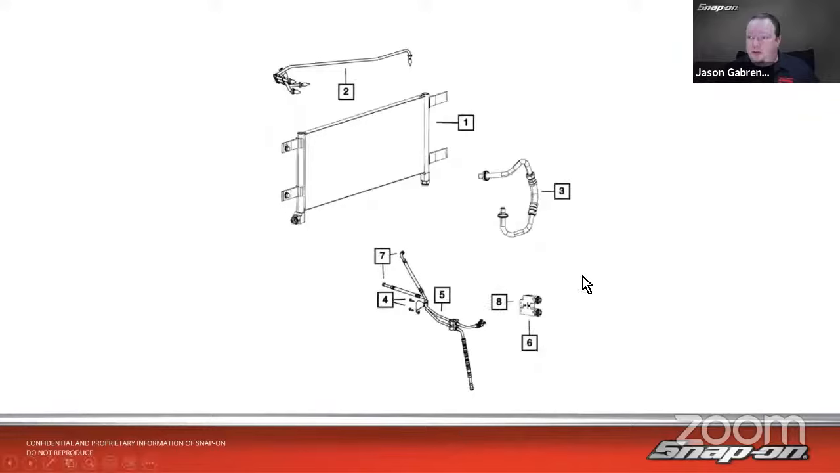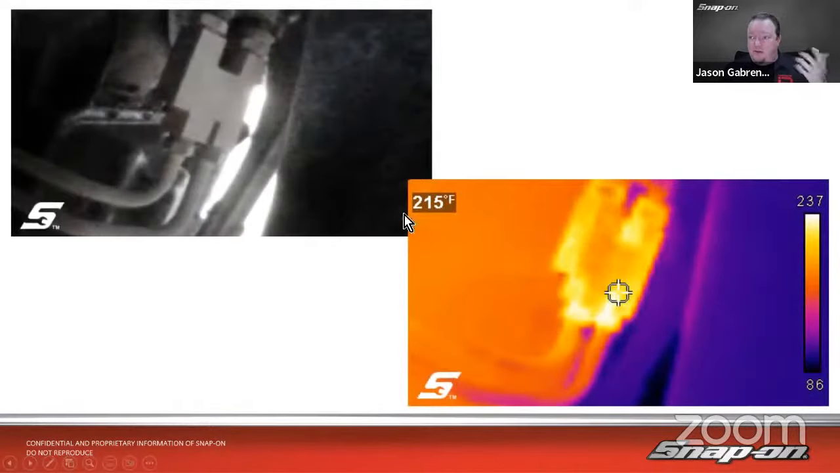Also in here, though, there's this little check valve type thing. It's got a little thermostat inside it. So if that fails, we could have some sort of an issue with the heat getting through there, or maybe this is clogged, whatever it happens to be. In this case, he used his thermal and went up underneath, took a look at that block, and he saw, wow, 237 degrees going into that block, and it's not really flowing. You can't really see any flow through there. So it's considerably cooler on the rest of it. So it was blocking the flow.